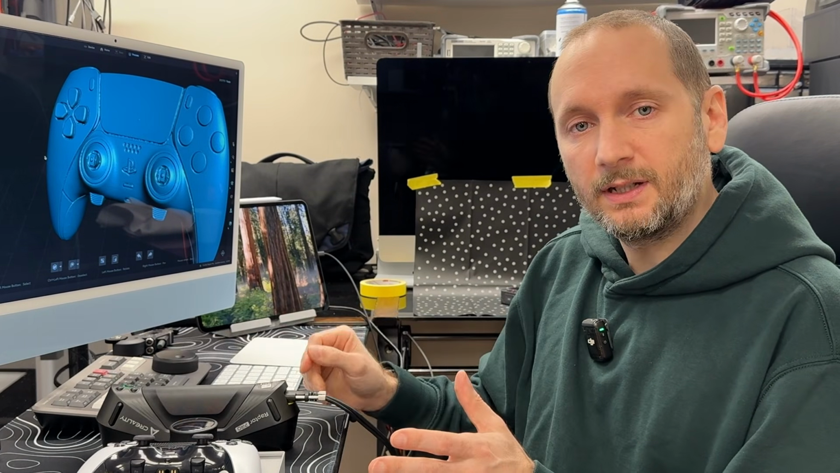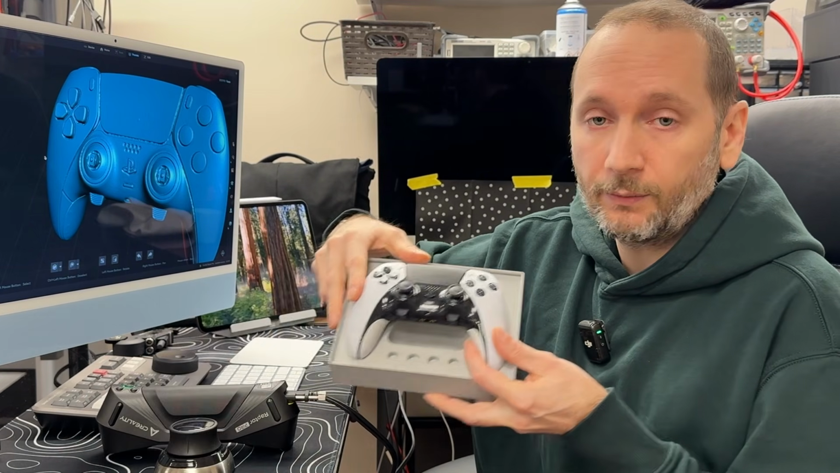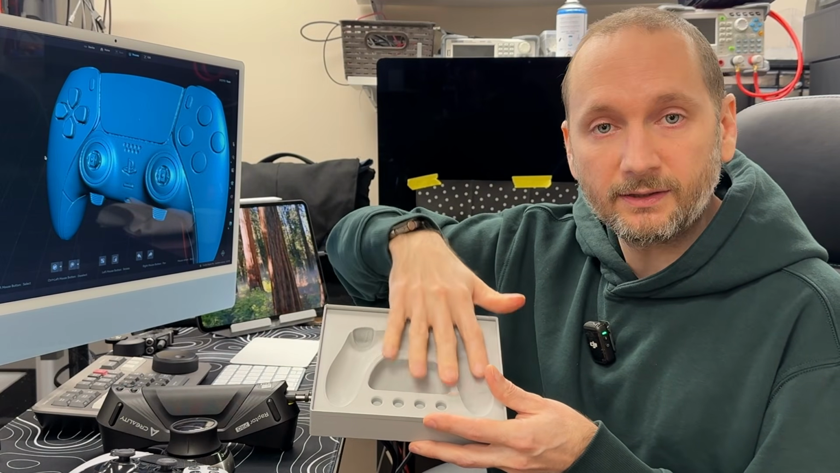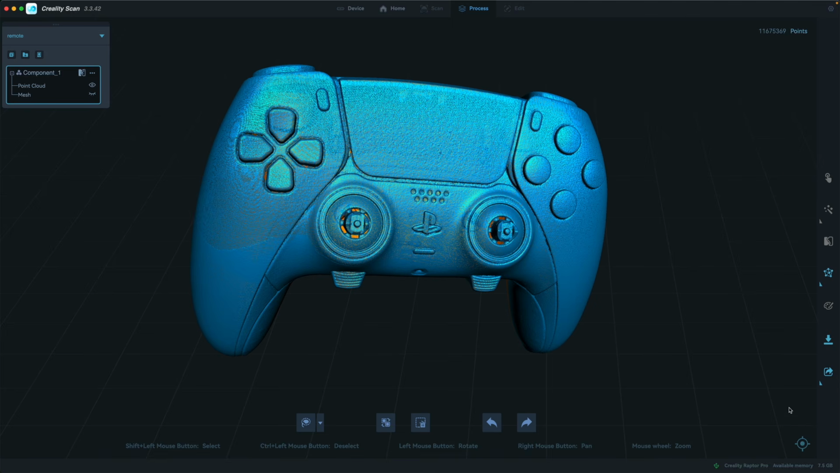But now the question is, how do you get this model out of Creality Scan and into something like Fusion 360 so that we can make a tray like this, and we can use that geometry to cut away the surface? Up on the left-hand side, the point cloud from our scanned data is turned on. On the right-hand panel, we've already gone through the optimization for the point cloud. We've merged our parts together, and now we're ready to mesh, and then we're going to export.